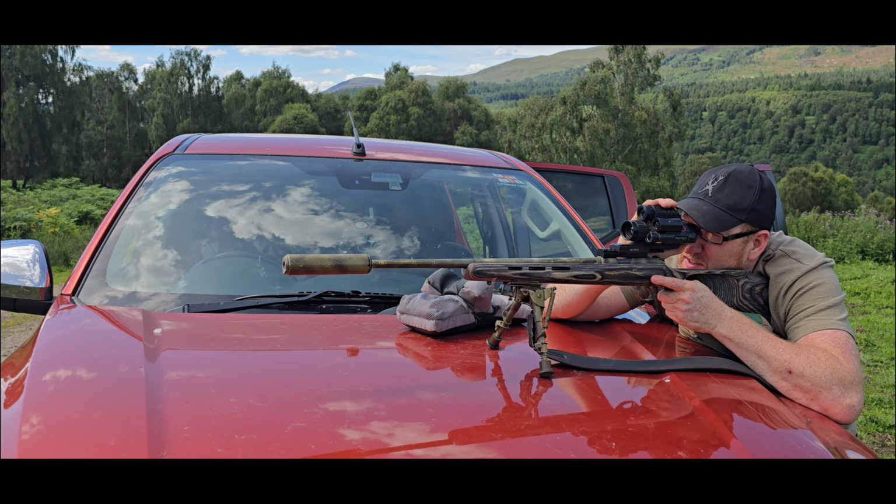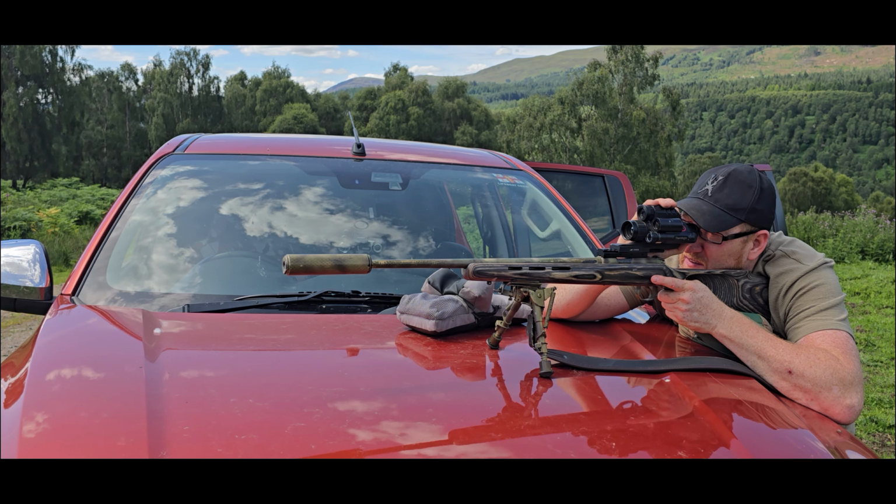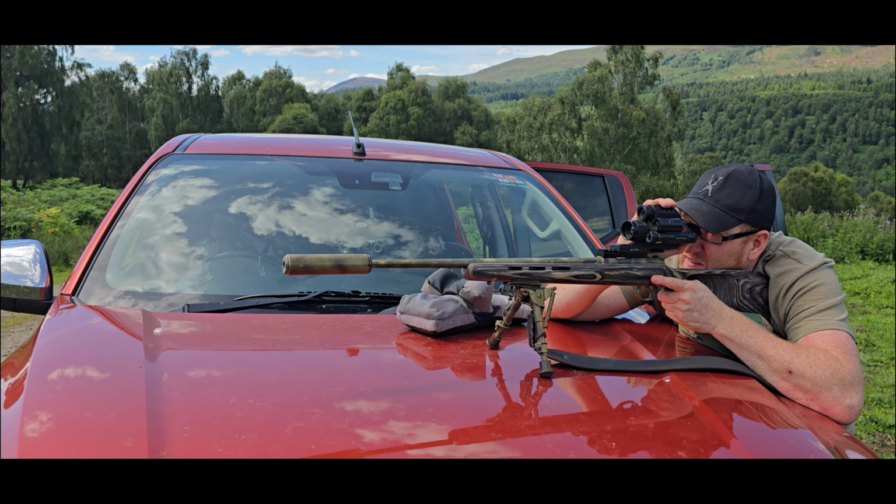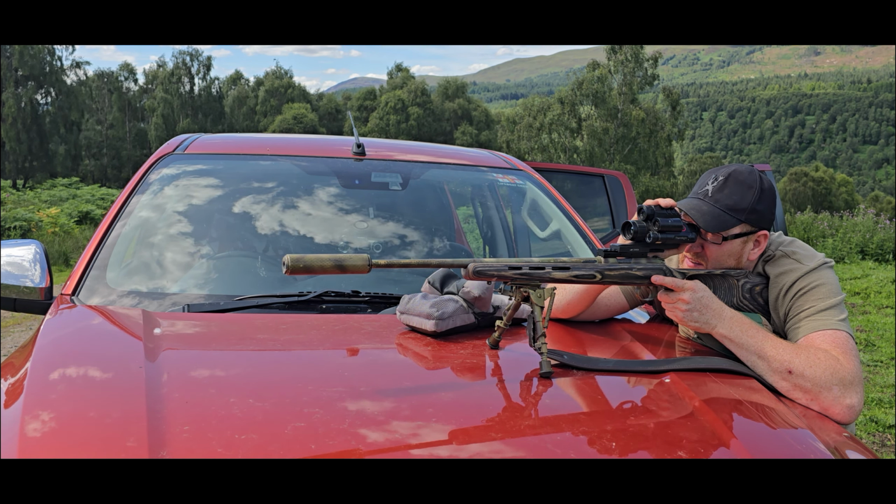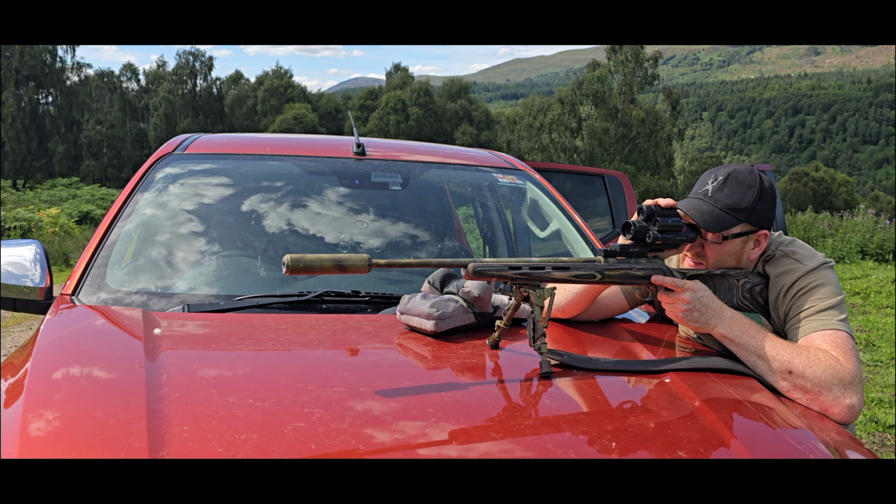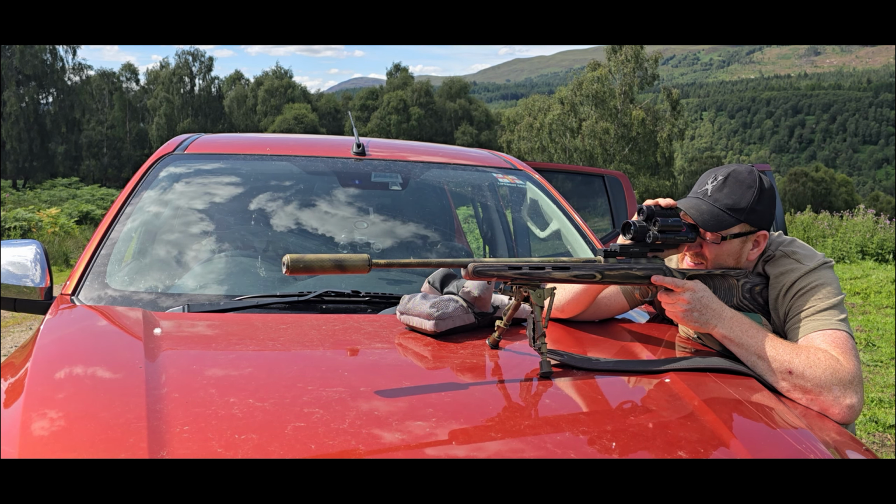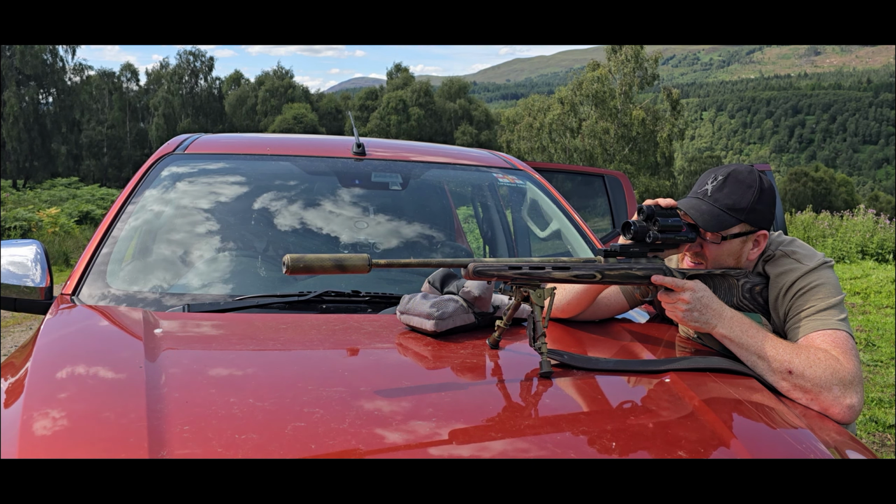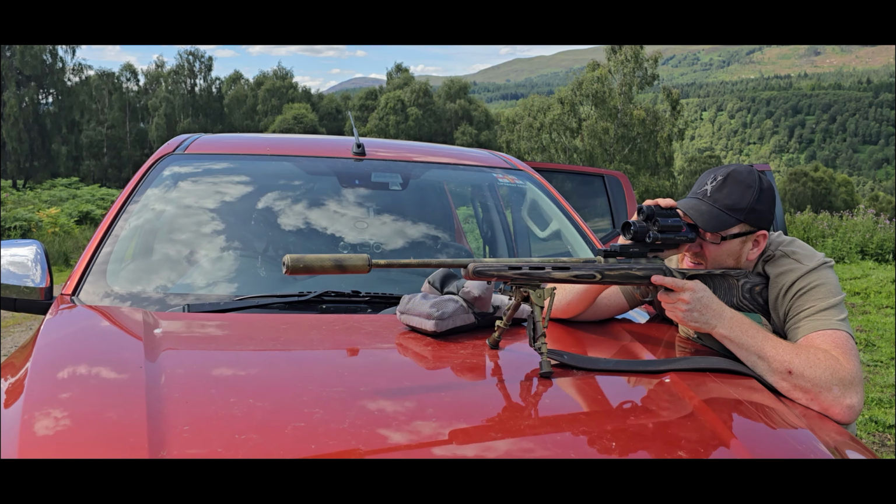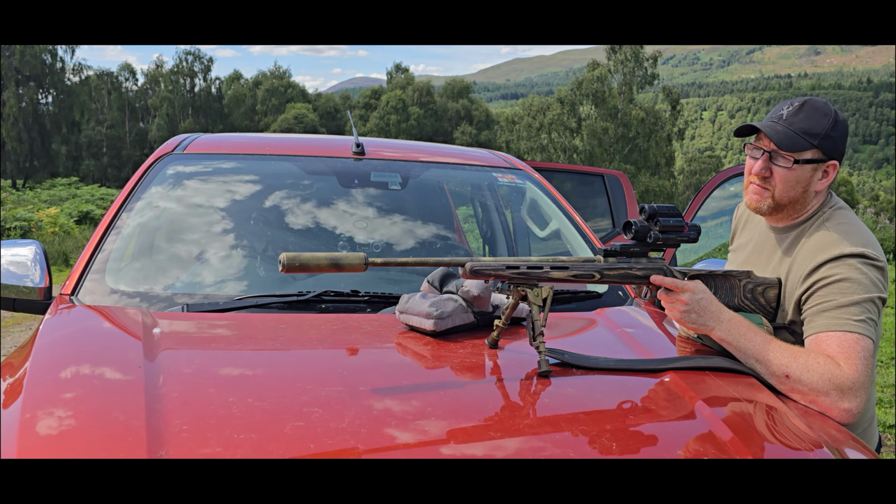And it's just our elevation, it's slightly off. Right, let's put the magazine in.